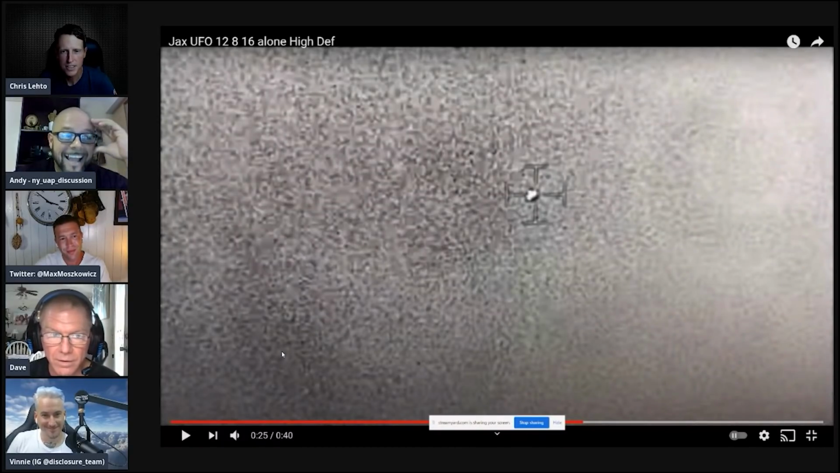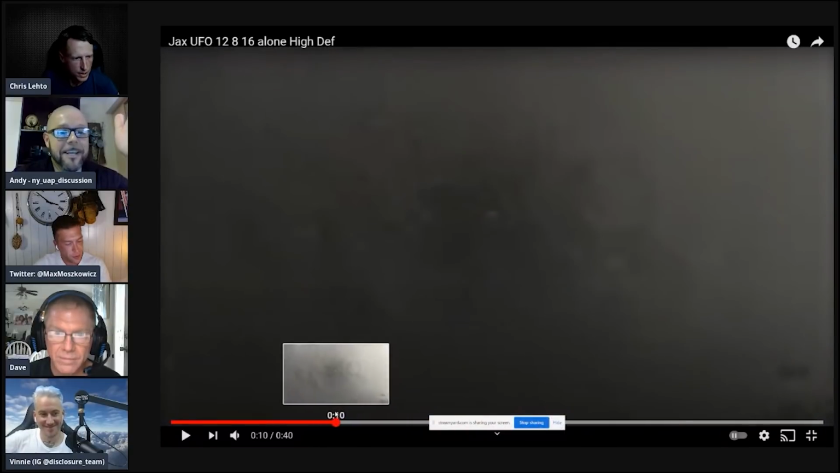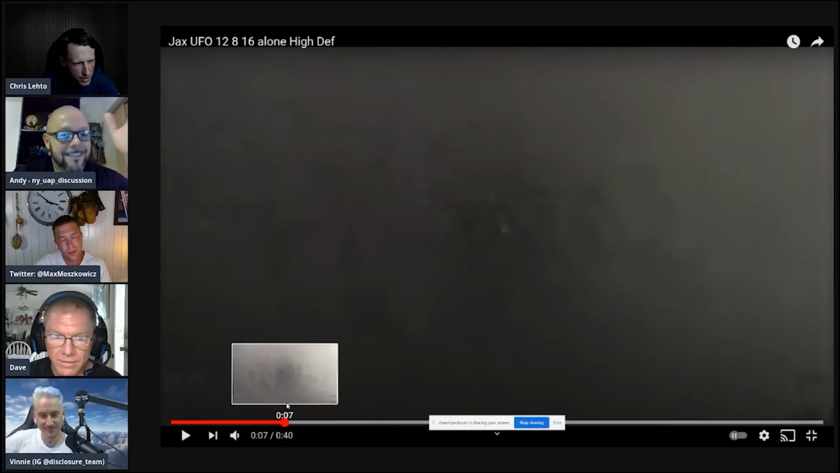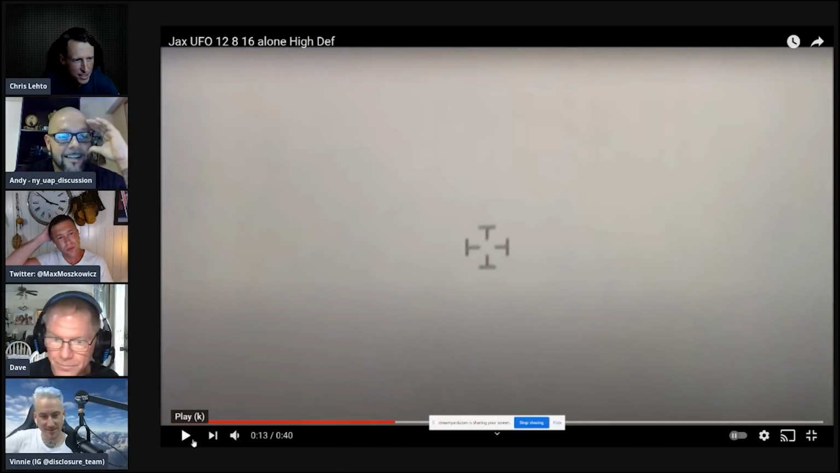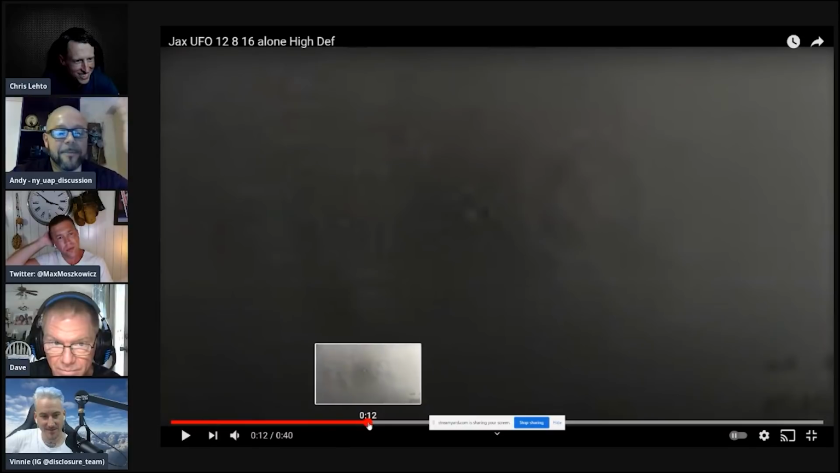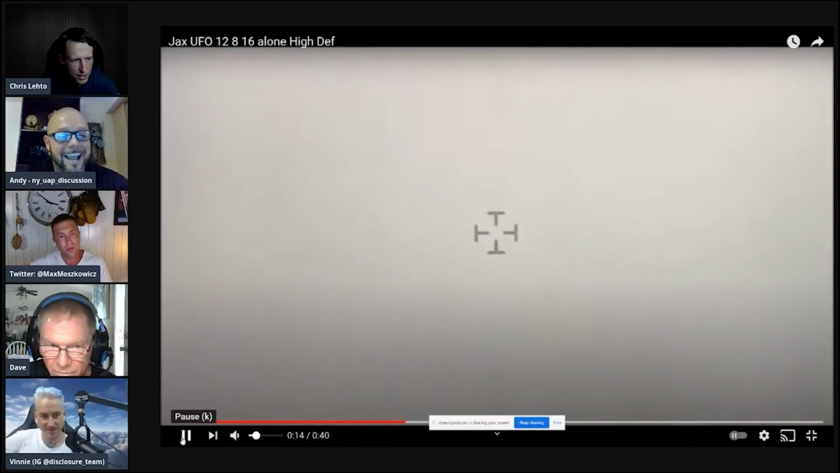What an experience to actually get on FLIR and be able to switch between infrared and visual and see that there's nothing there when you're looking at it normally. But switching over to infrared, there's an actual object sitting right there in the sky. Yeah, it just blows my mind. It's not like something that you had to question yourself after seeing it. You actually were recording it as you saw it.